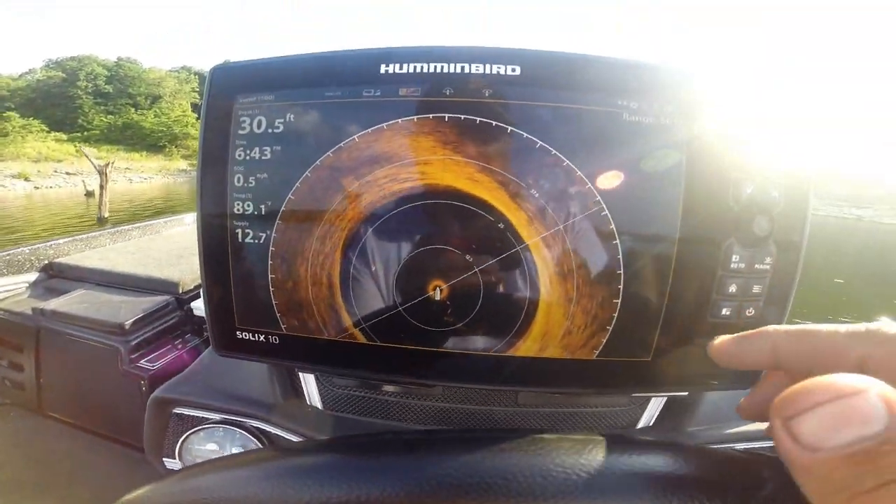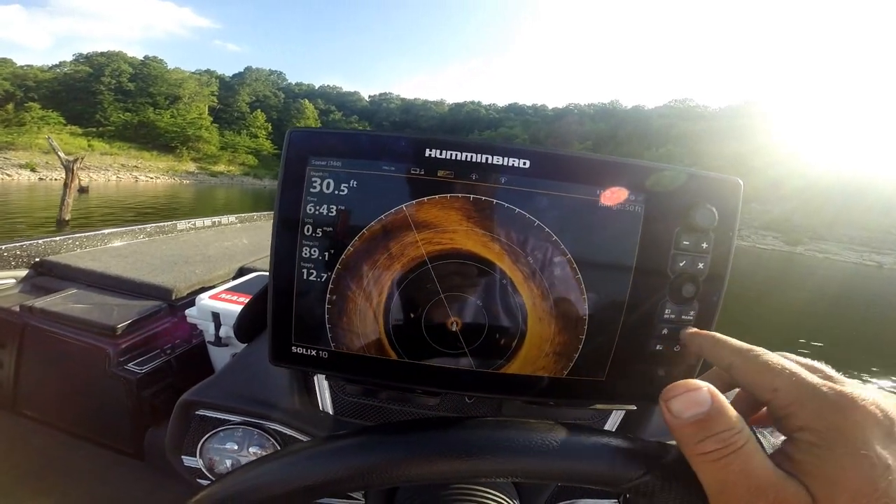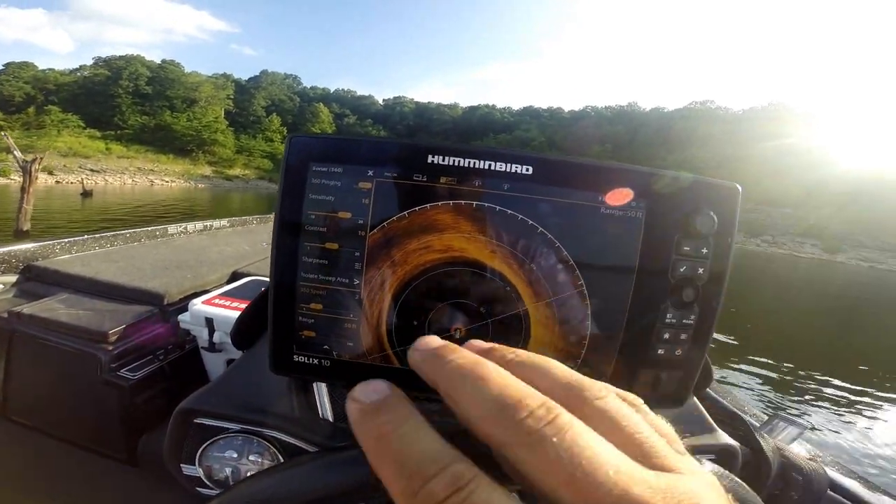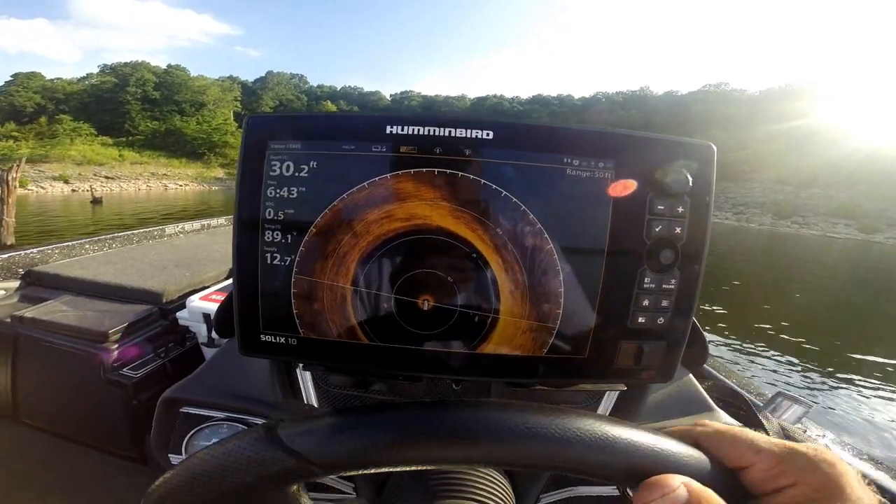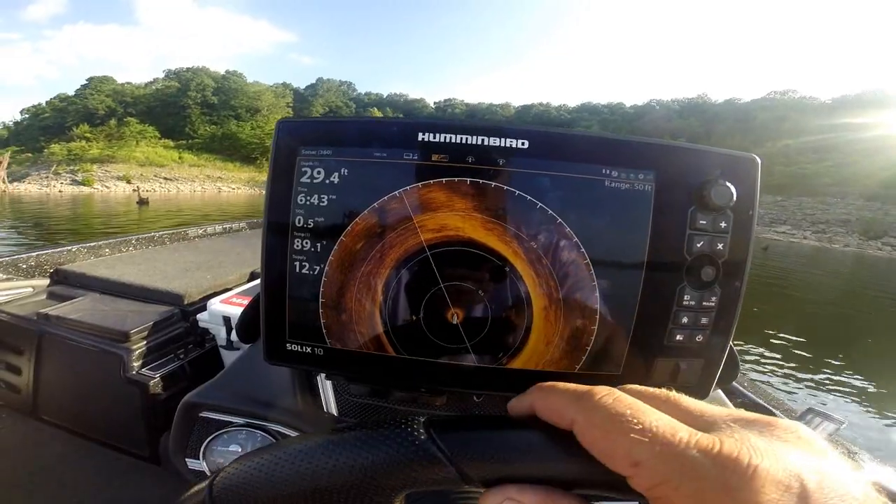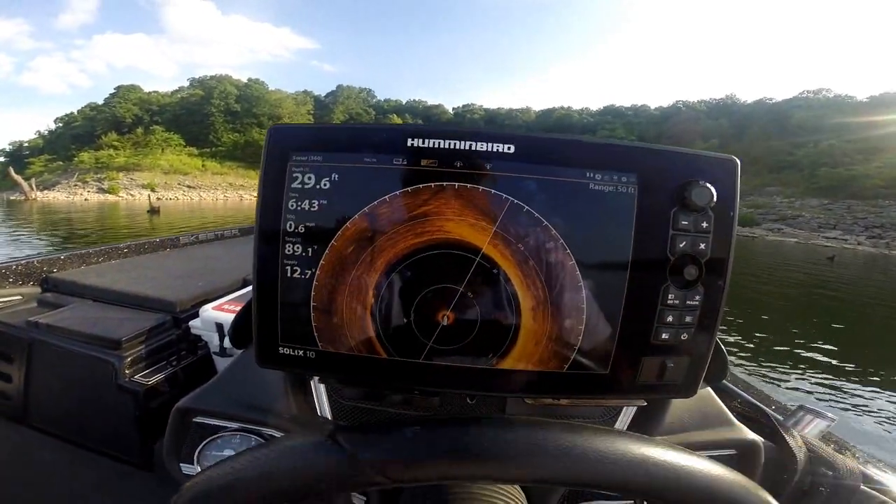But what it's doing is it's looking out in 360 degrees. Now, if you slow the speed down, you're going to get a higher level of detail. So we slow it down, our refresh rate. You're picking up the rock detail over here. There's a tree slope there.